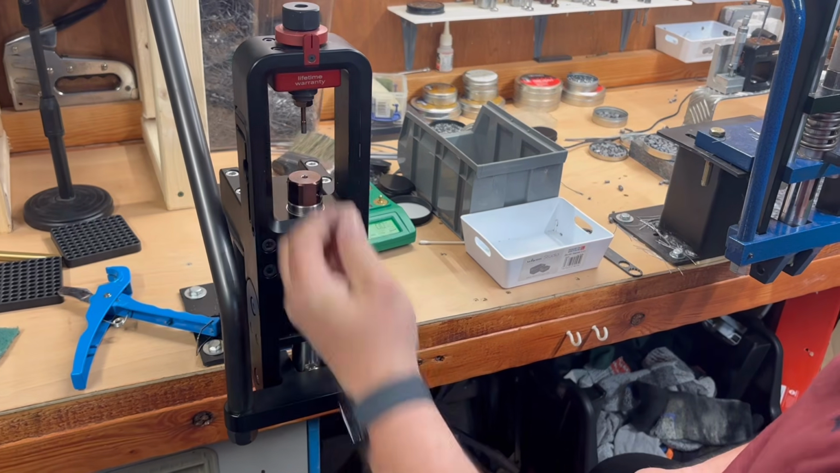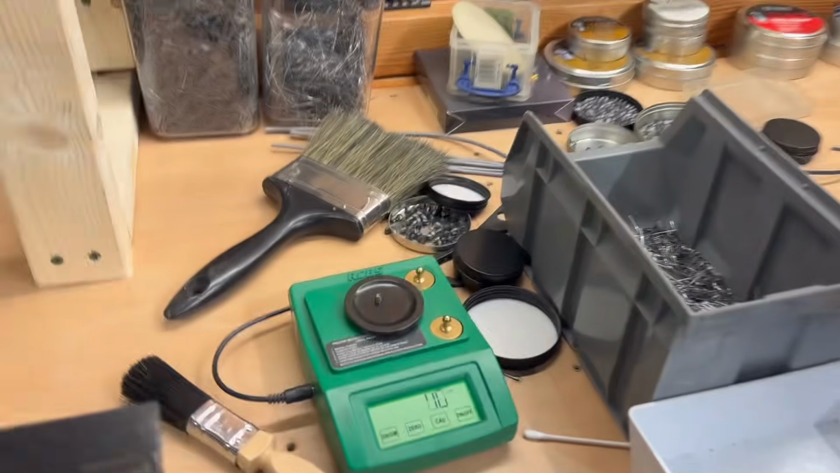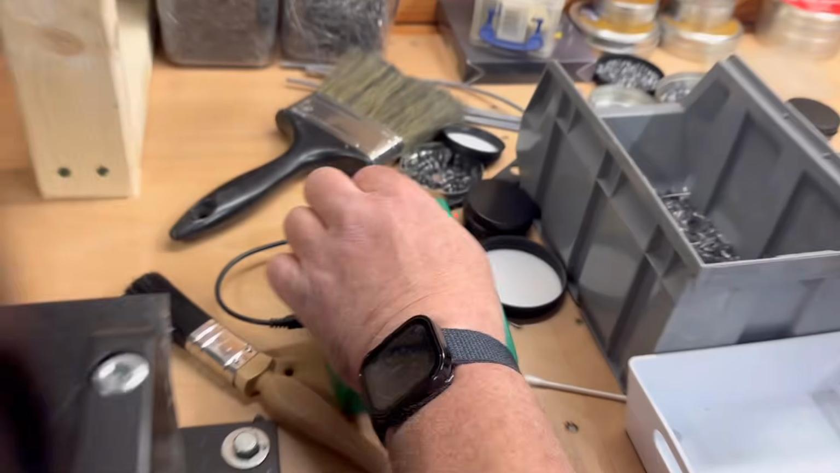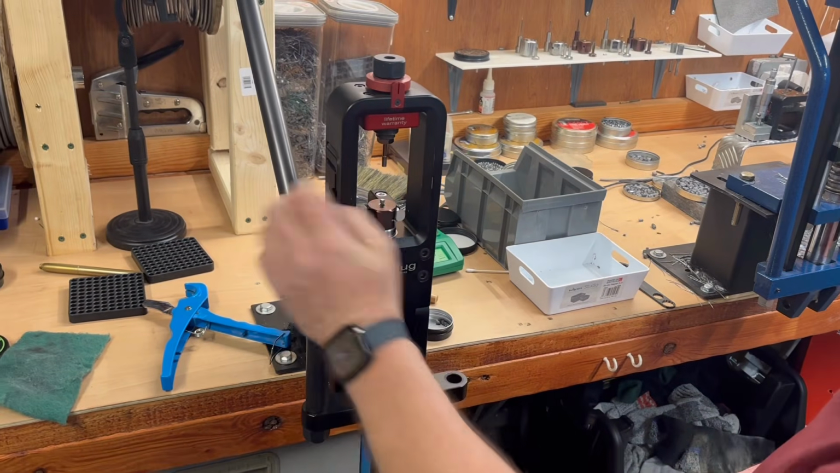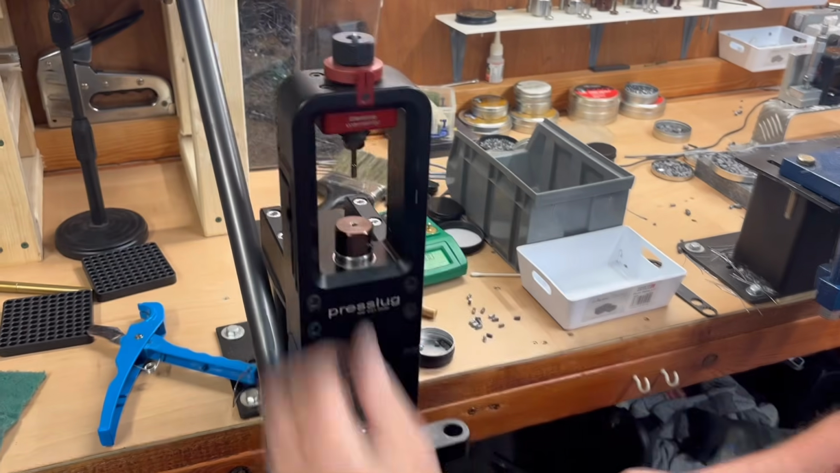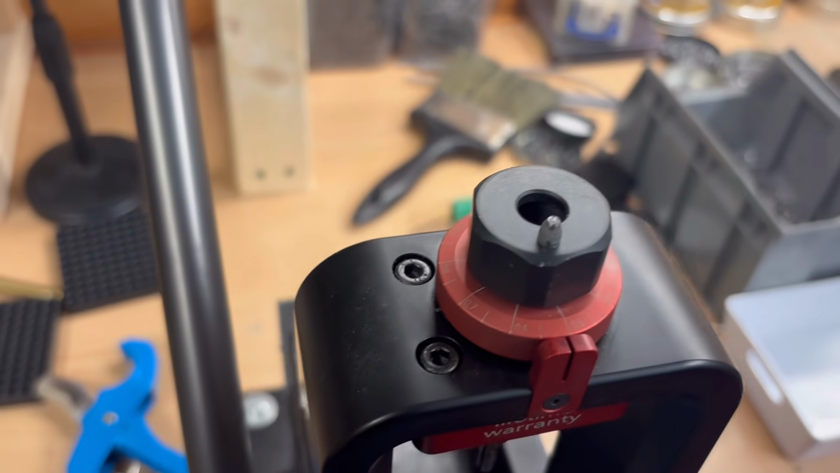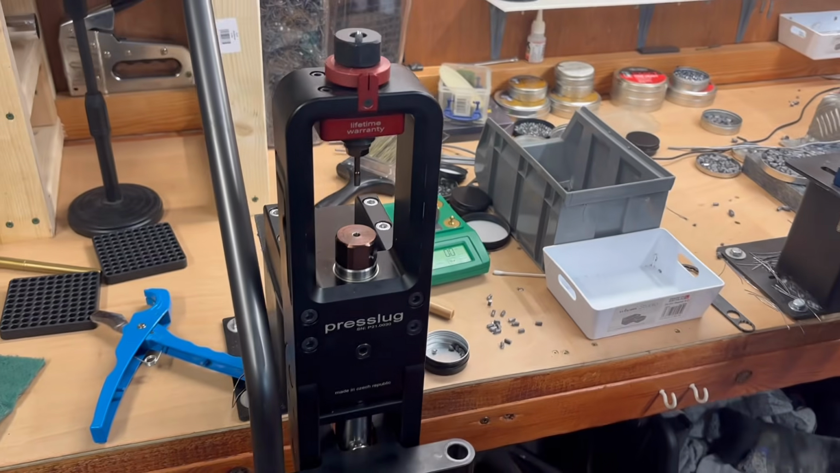You do sometimes get anomalies in the lead. Simply they get rejected. They don't go in the tin if they're not right. As you can see, every time on the dot. I'll not bore you with doing hundreds of these because it can get a little bit repetitive. So basically what you have there, I'll pop it on top so you can see it, 11.1 grain, flat base, hollow point slug. So let's get these out in the field now and we'll show you them shooting.